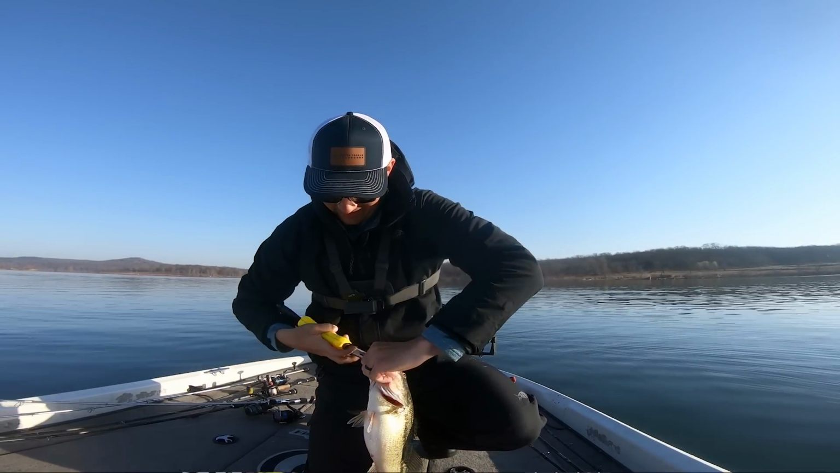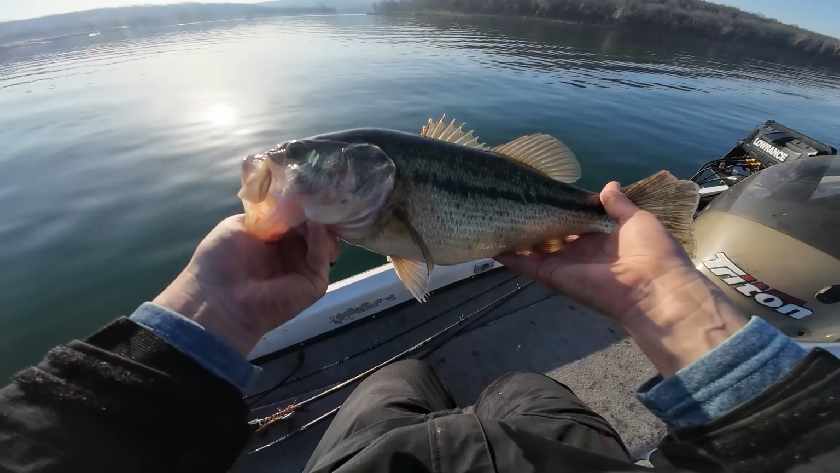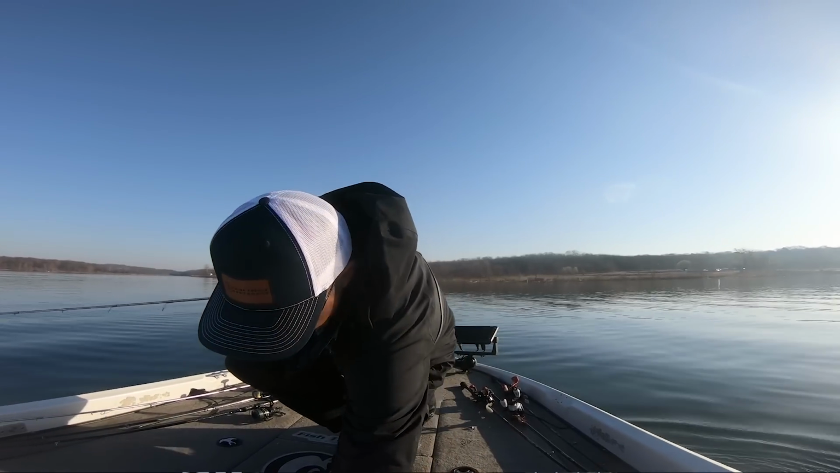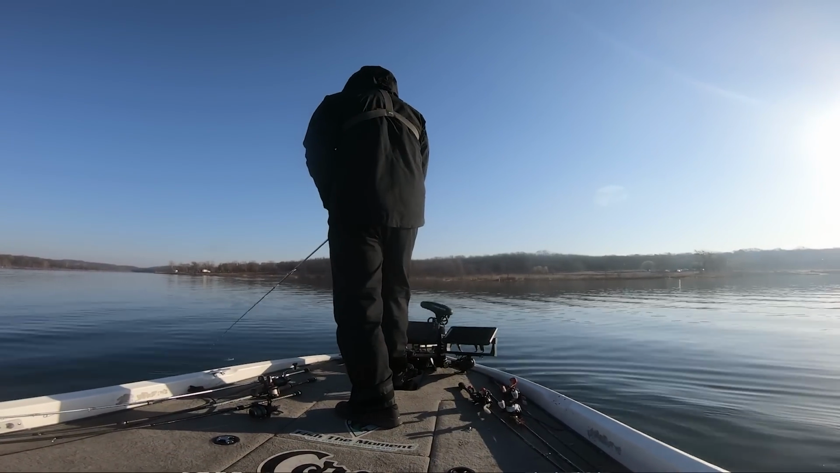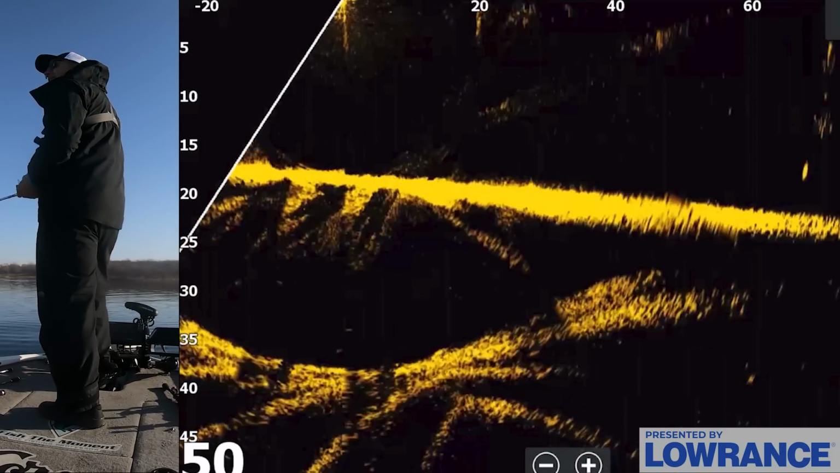Beautiful fish on that hover tricks and the hover rig. Nice. Beautiful fish right there. Let's get back down the lake. Man, guys, we already have a 4 fish bag for 12 3/4 pounds. One more 3 pounder. We already have 15 pounds just to start the morning here.